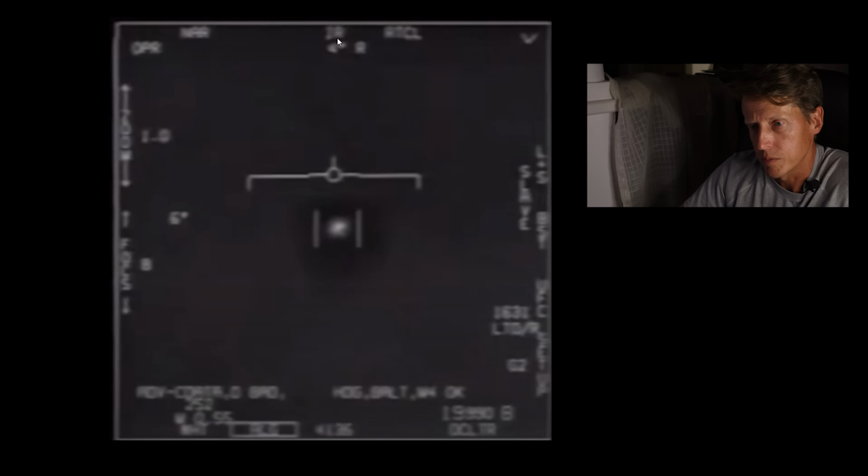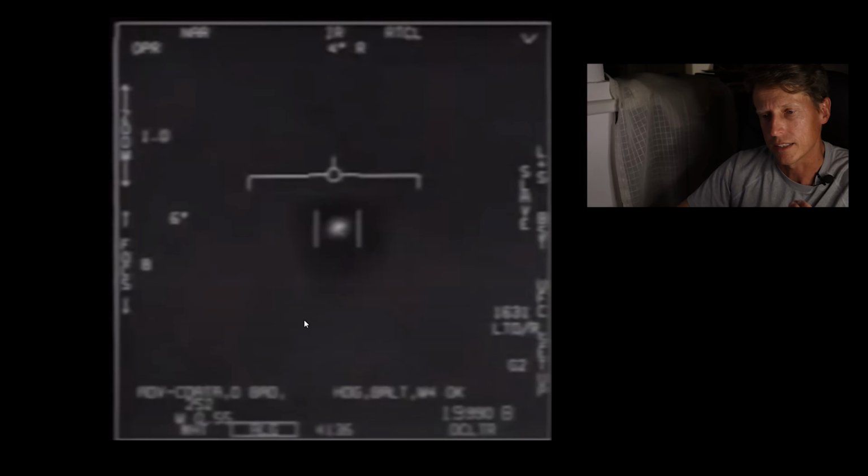What we see right here, the important thing is it's in infrared. And right here it's white hot. You see down there it says WHT, that means white. So white is hot. It's in black and white, so it's in the infrared spectrum. Anything that's white will be hot in this case, and anything that's not as hot as that temperature will be black. So if something is the same temperature as its surroundings, you won't see it.